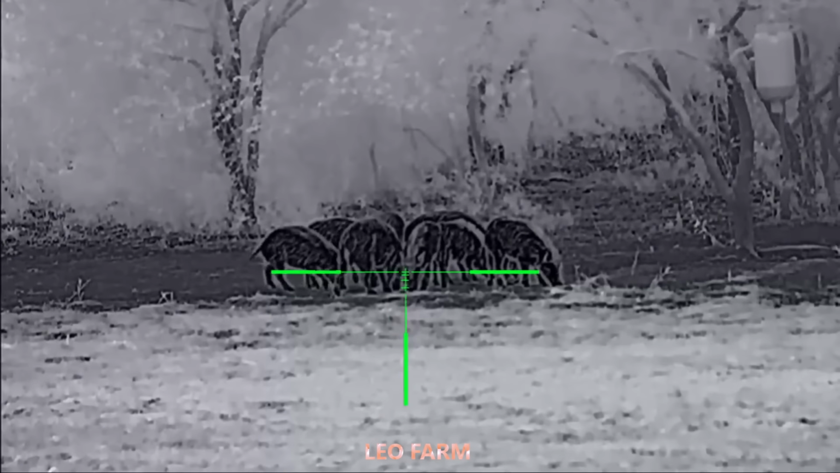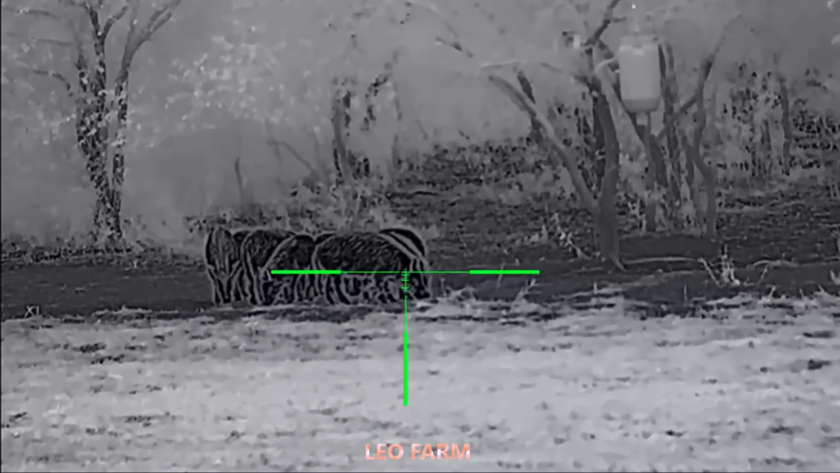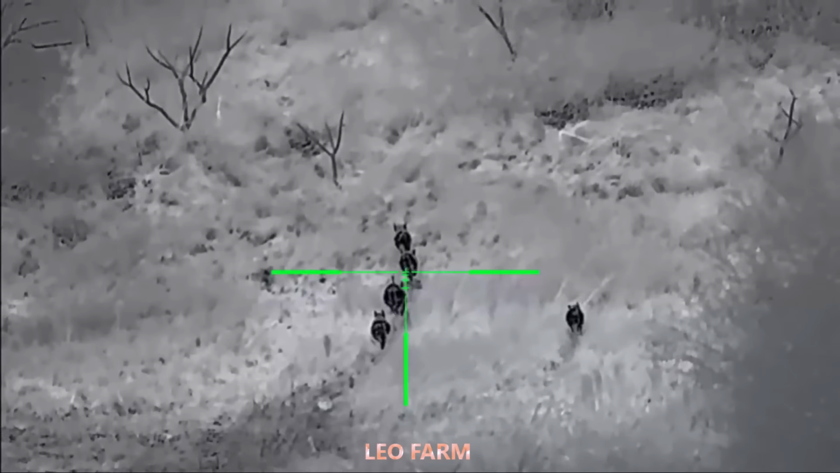After minutes of tense pursuit, we finally caught sight of one of the elusive boars. A tight perimeter was established from all sides, overwhelming it completely. Without delay, the full assault began. Thanks to our well-coordinated use of modern equipment and specialized signaling systems, tracking the wild boars became quicker and more effective than we had hoped.